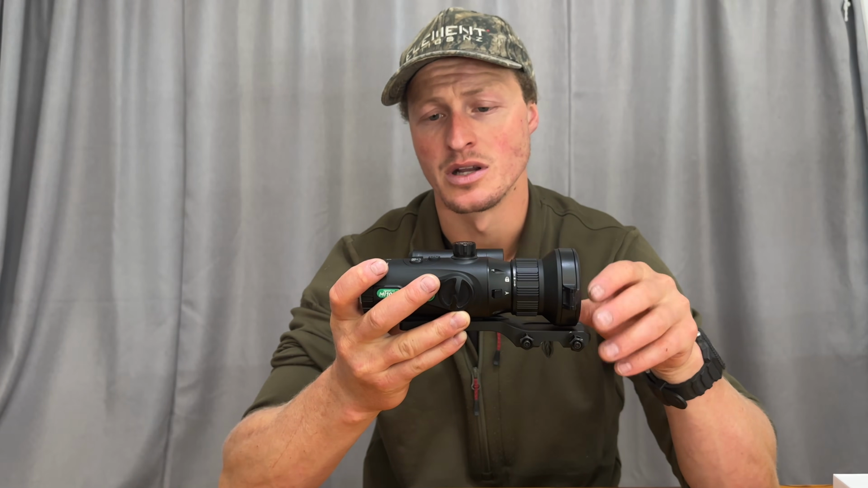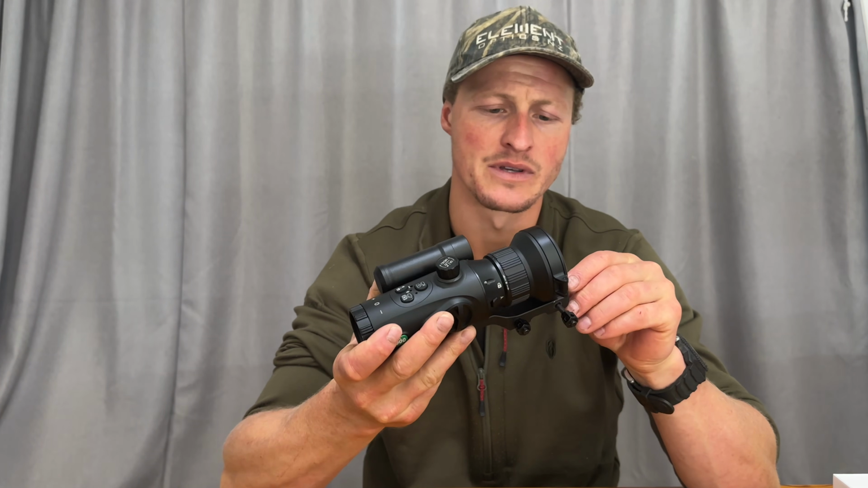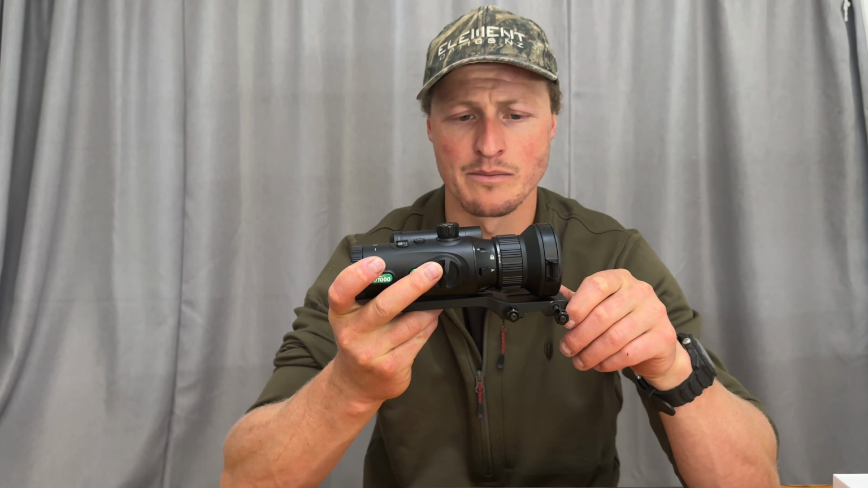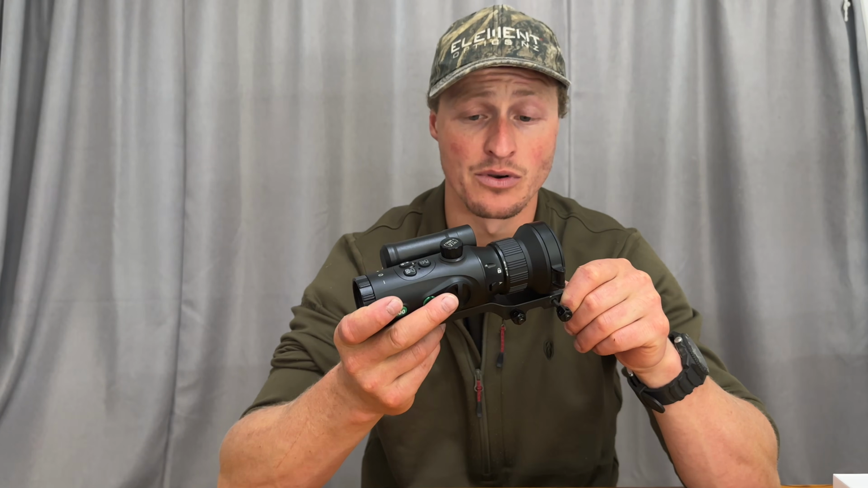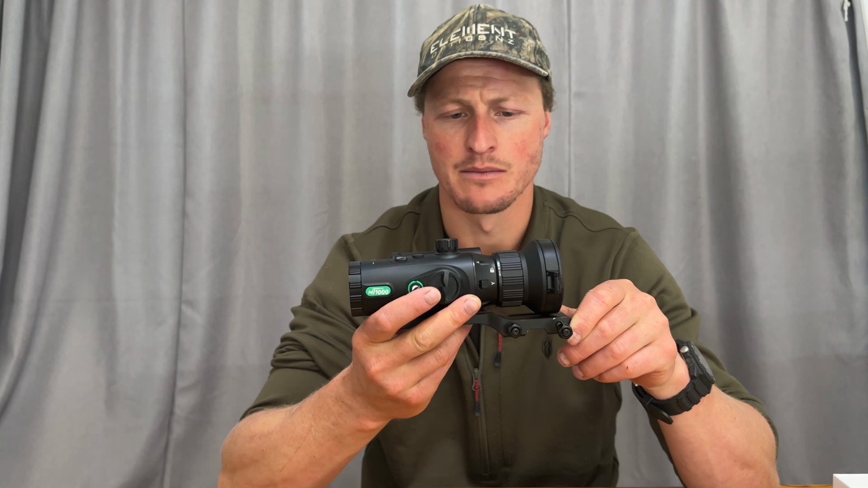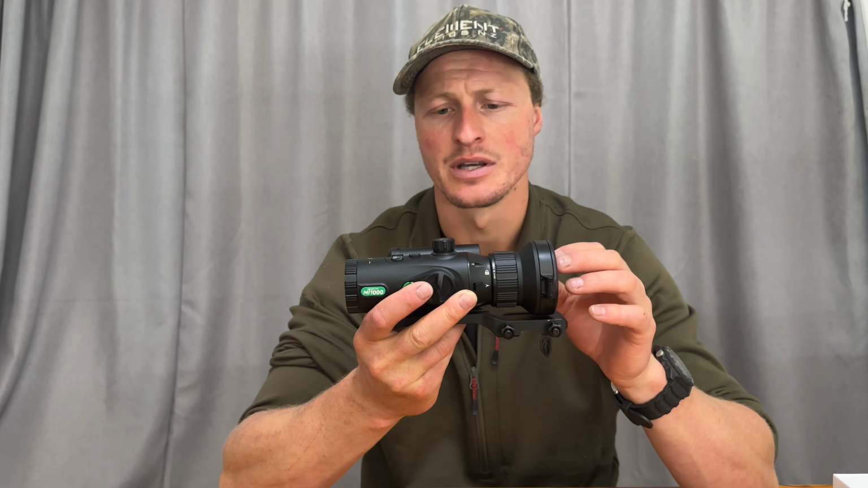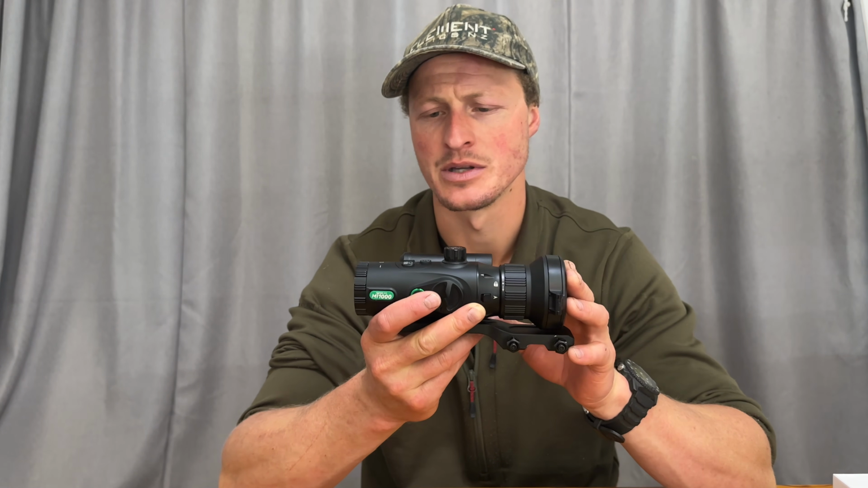The resolution and image quality is fantastic. I've been lucky enough to put this up against some of the other leading brands in the market, not all of them, but most of them, and it has performed very, very well. In most cases, I actually found this to be more clear. Very sharp image in this compared with some of the other ones have a very soft type image.